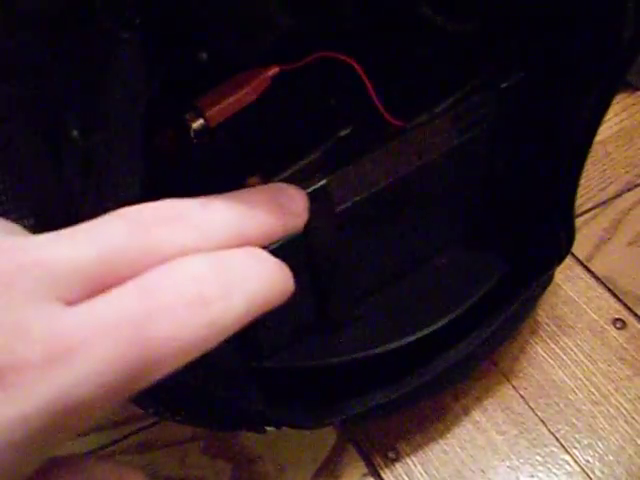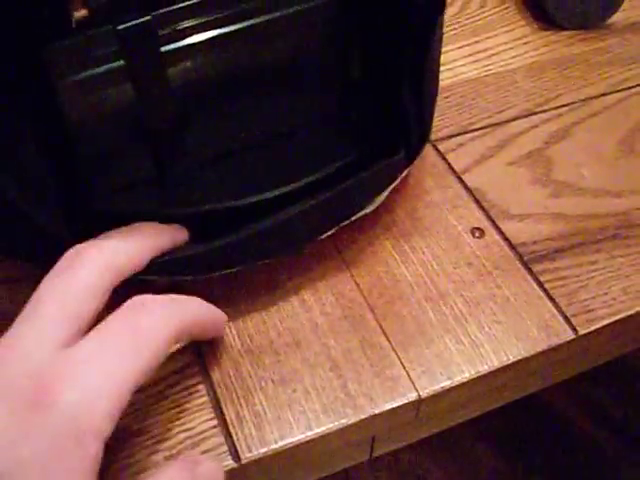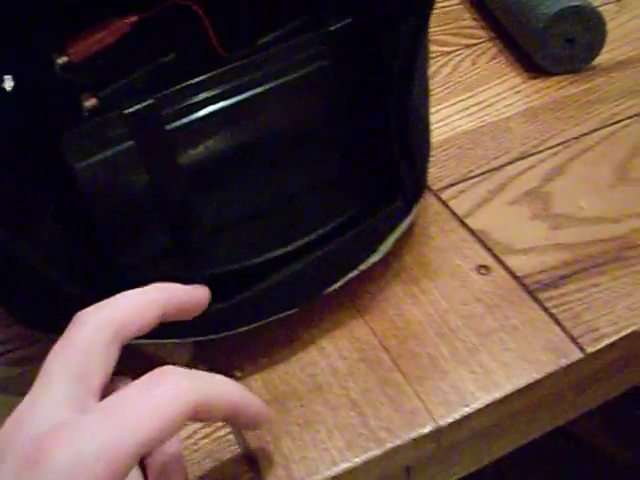There's the battery. There's, I believe, the positive and the negative. And it comes with battery straps. And it has a pad on the bottom. And all the cords plug in the back. I don't know what that one's for, I have no idea. But I don't use it.